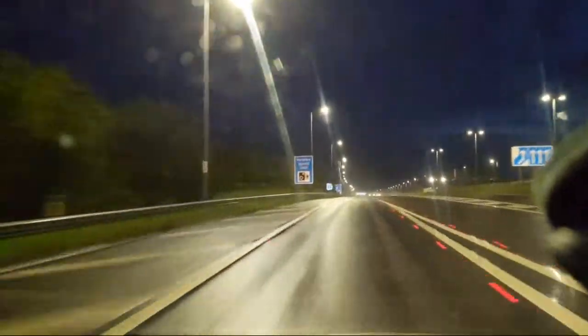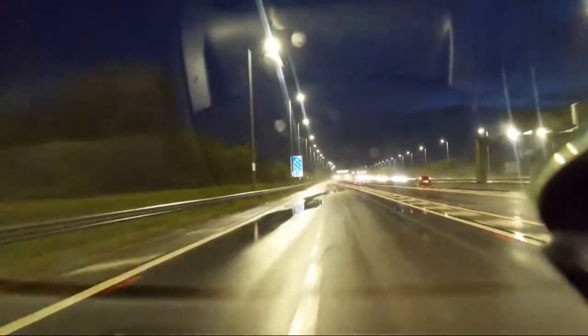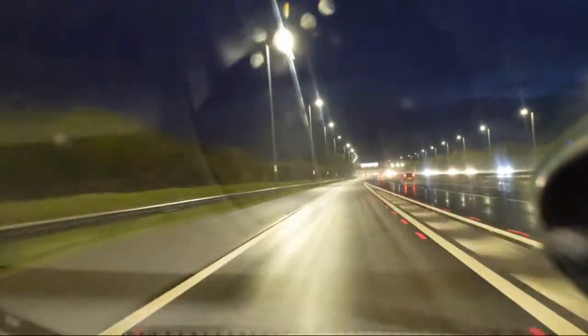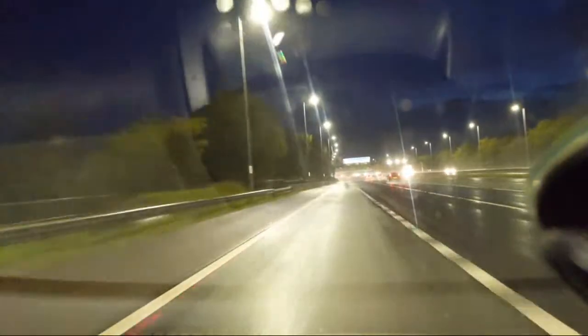Right, we're up the other side. Nothing coming up the slip road behind me. Oh, lots of water here though. 65. Nothing really behind me on the motorway, just stuff in front of me. I haven't gauged the speed of these yet. I think I'm going to overtake that one that's in the second lane though, because it's going quite slow and I'm only doing 65.